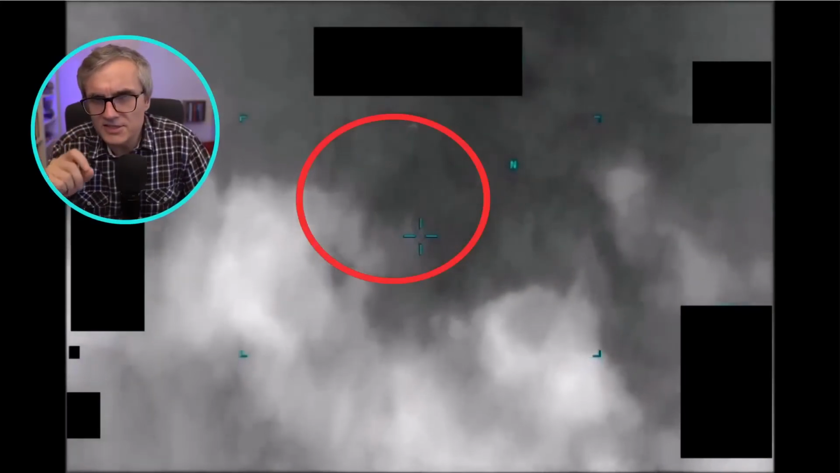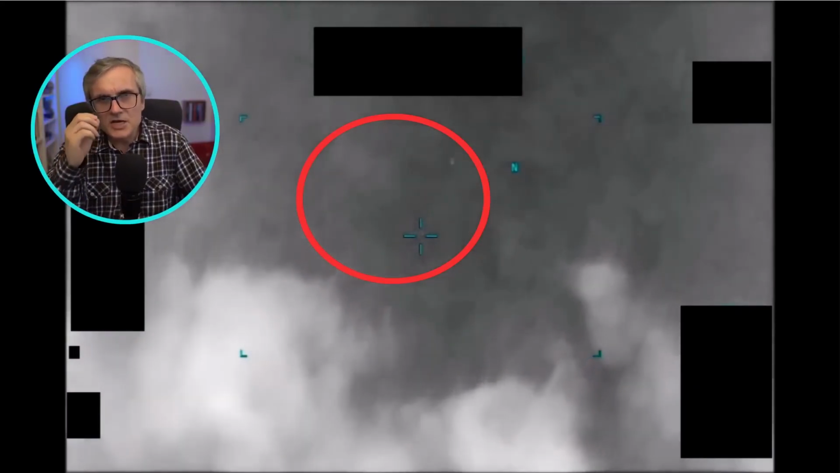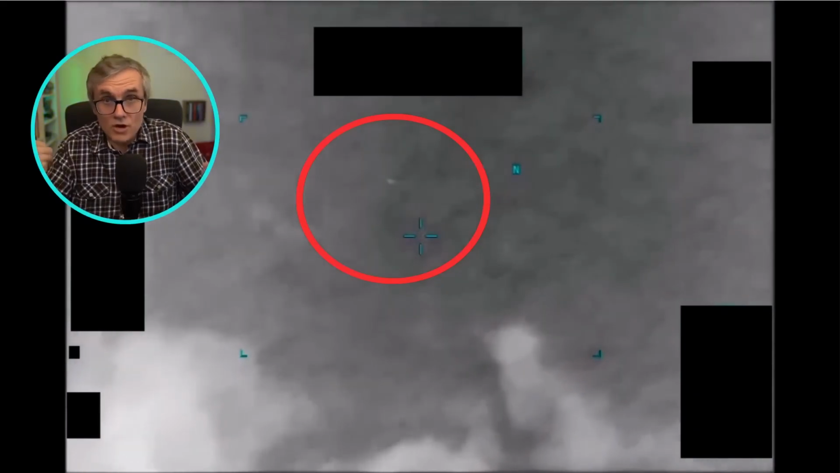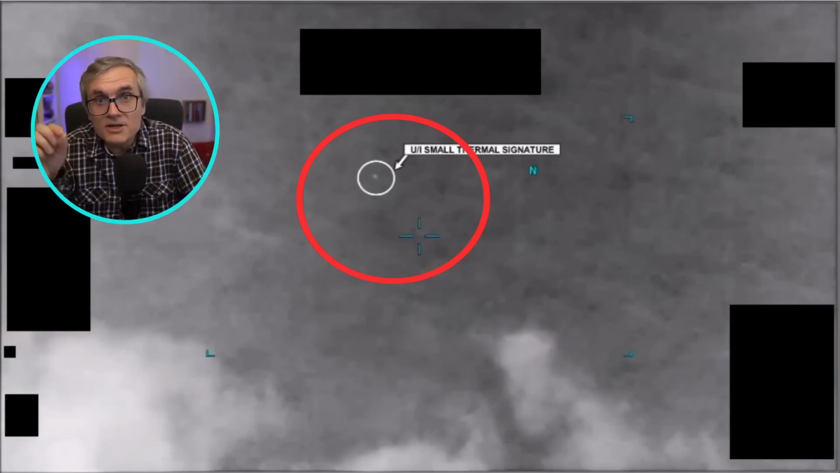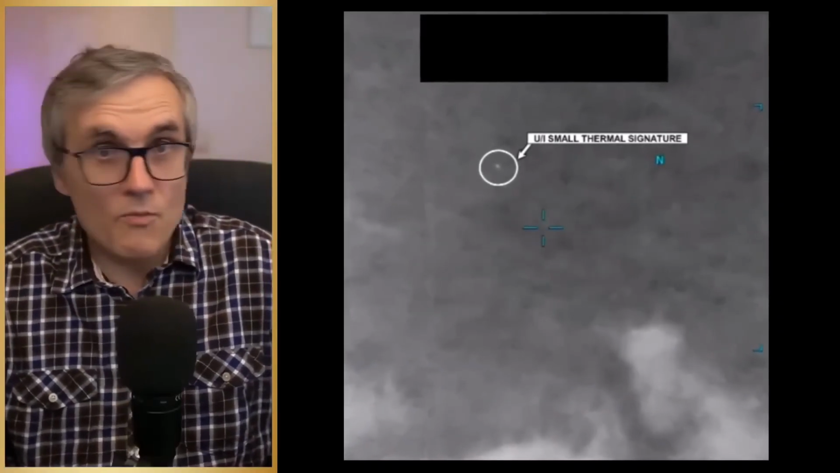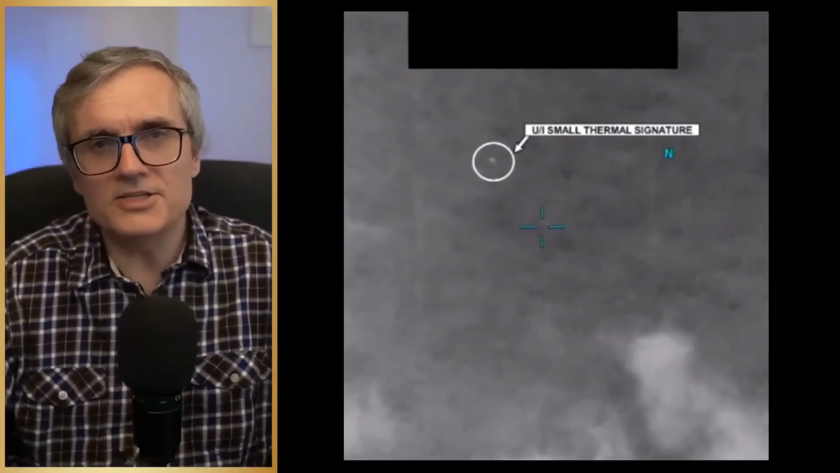Could these be aliens from the new Pentagon videos? Here the white dot is so small that the editors paused the video to show it to us. The video was filmed in 2020, the exact location is not disclosed. We don't know more. At the 10-second mark, the person who reported the case stops the recording and circles it with the label "Small Unidentified Thermal Signature." That's all. There are so many possible explanations. A bird, a drone, a balloon, a distant plane, or a small thermal contrast target made to look more dramatic by the infrared image processing.